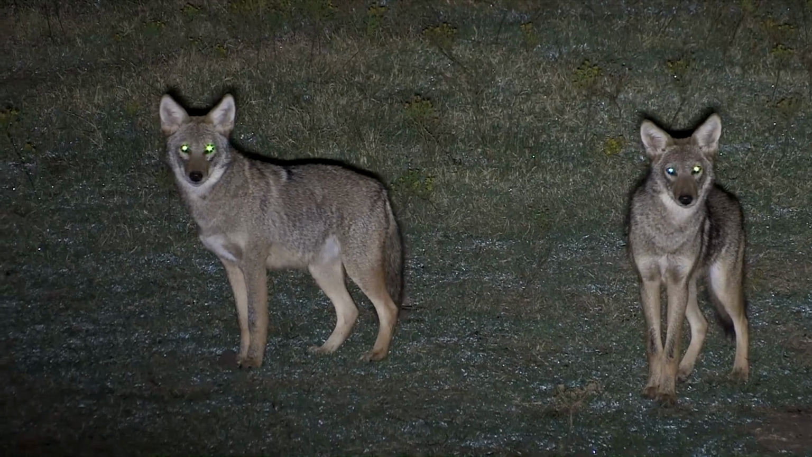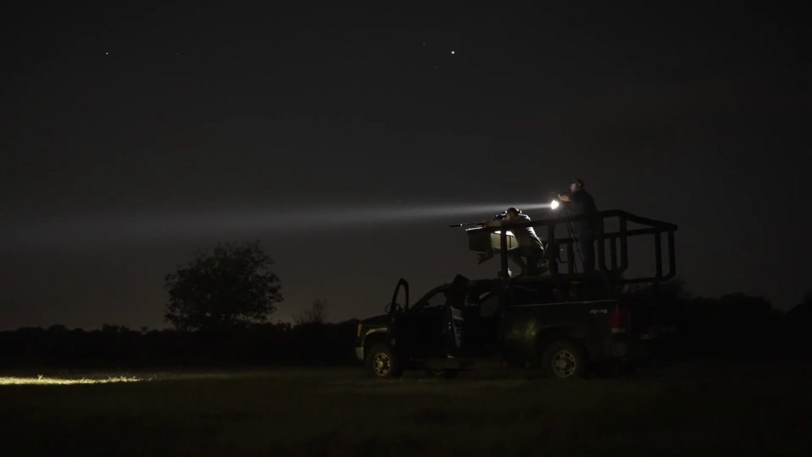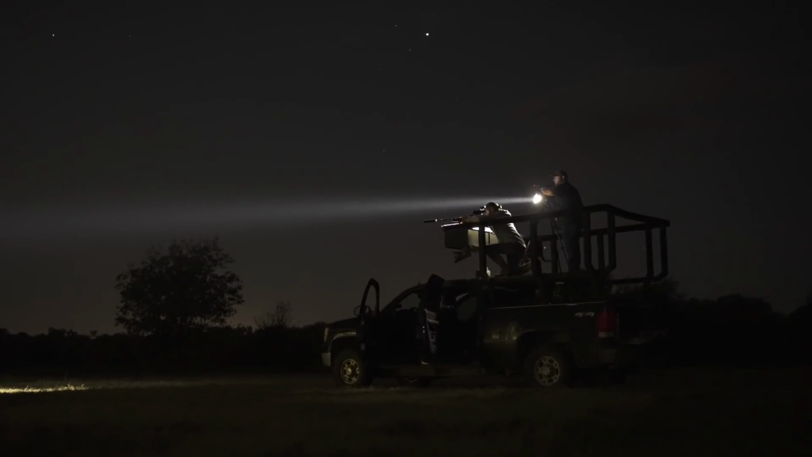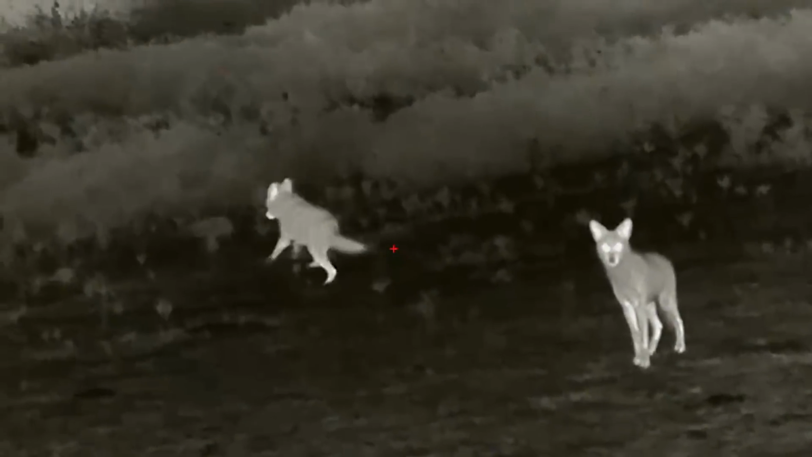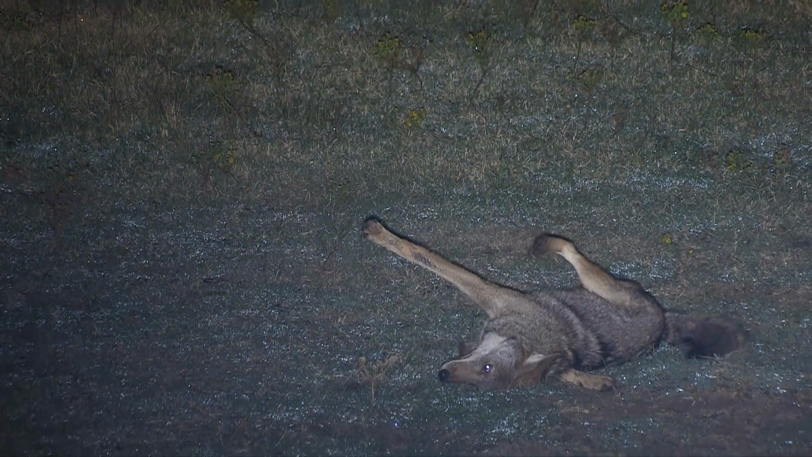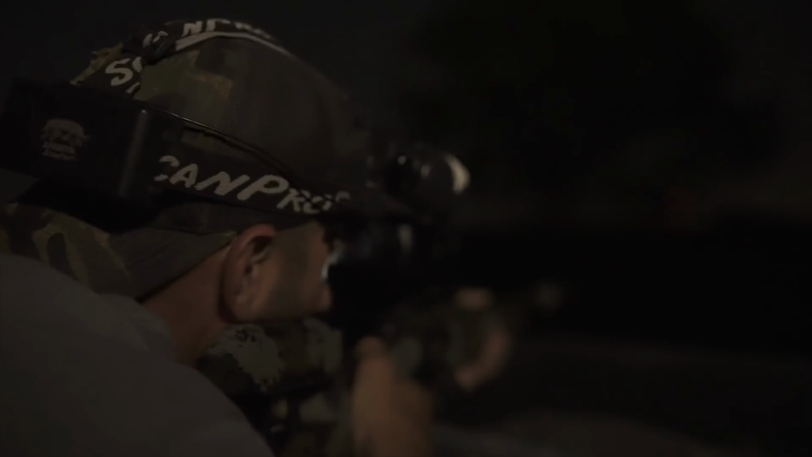Left one. I bet Ronnie felt a bit like he was playing whack-a-mole as much as I was like, left one, right one, left, no, right, okay, no, wait, right one. They were doing circles around each other. Right one. And the second one hung around just a little too long also. Bad mistake.